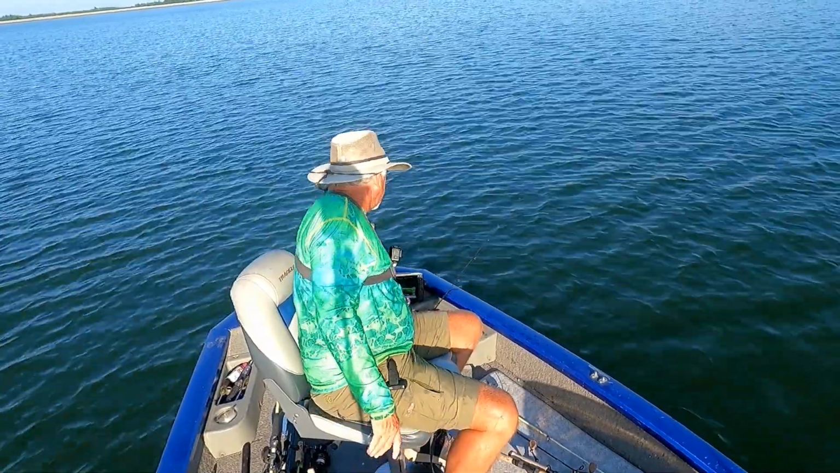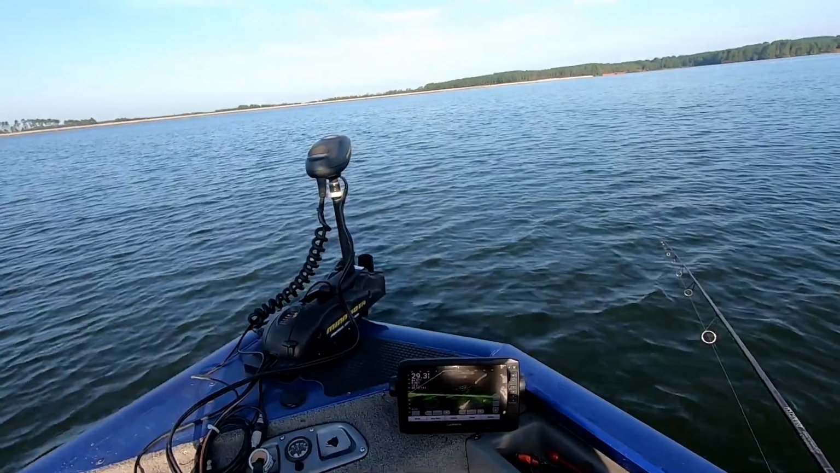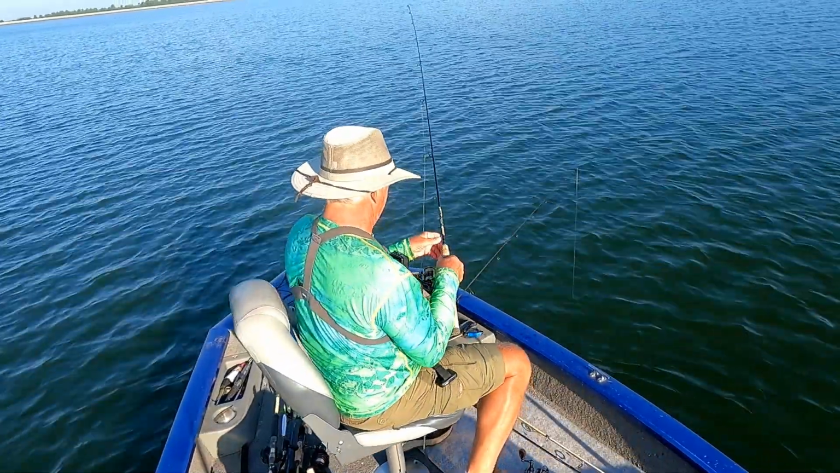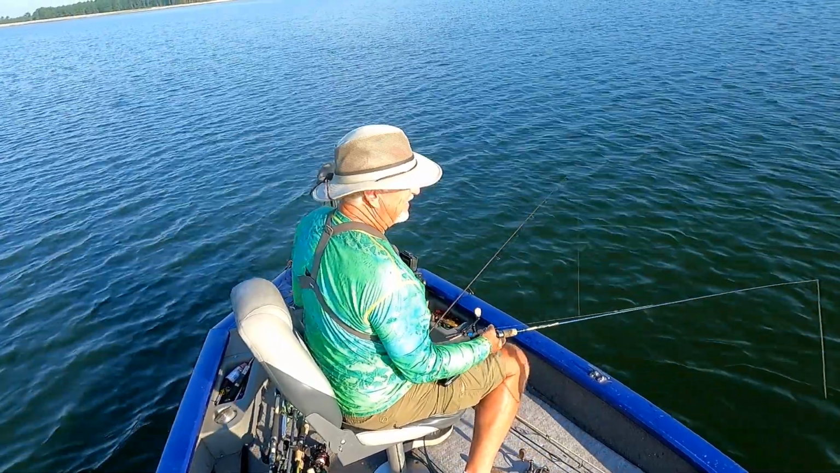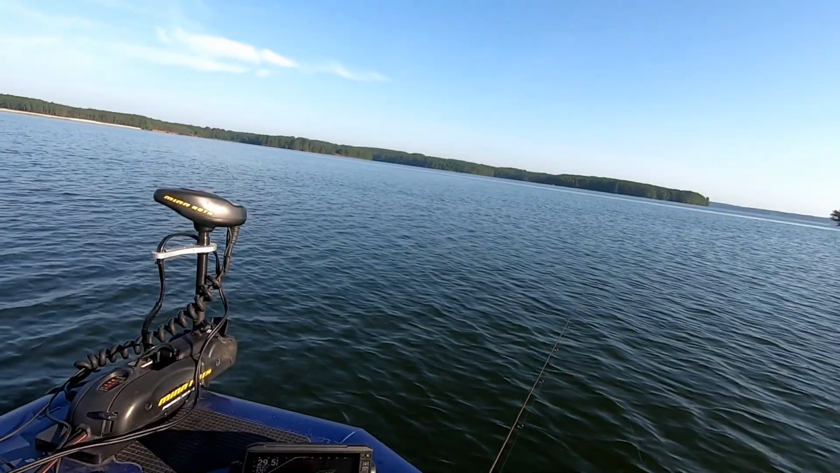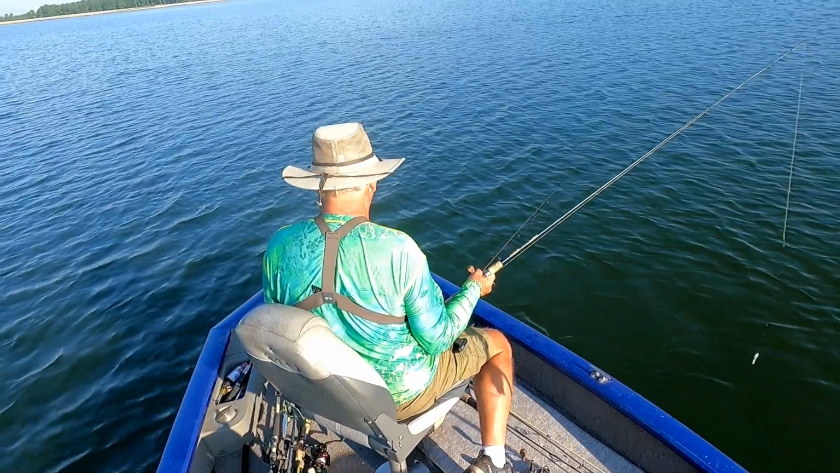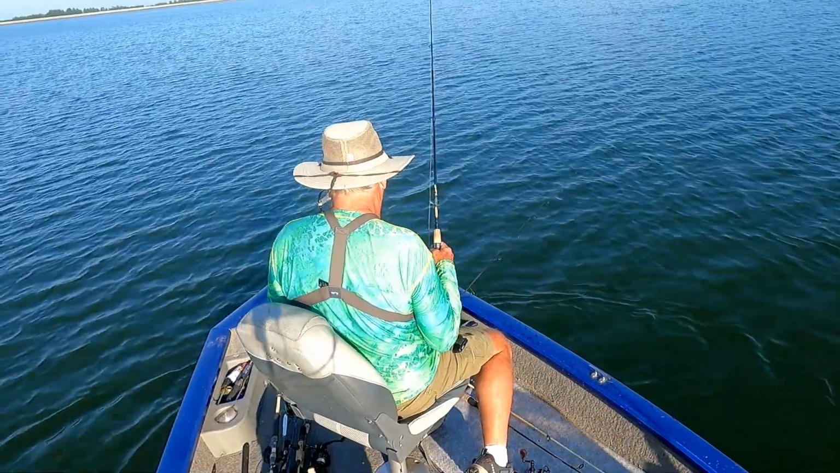Pull up the next spot. Let's see what we got here. We got a couple crappies in there. You see it. I think you can see it. You see them in there. Let's see if we can catch one here. Put two pair out there. You see a whole bunch of them over there, back over behind the boat. They on this brush just like they was on that other brush. Let's see how many we can catch before they leave.